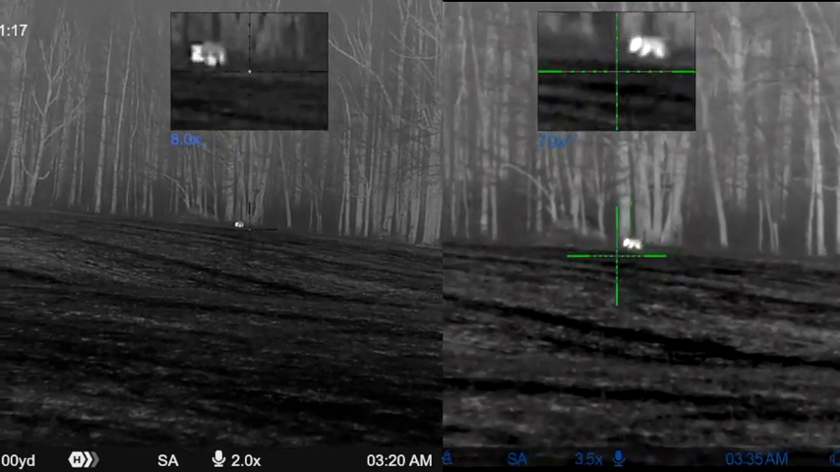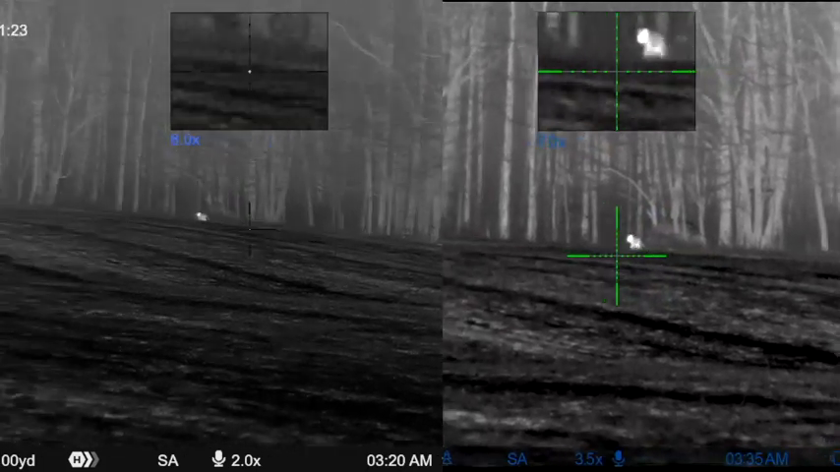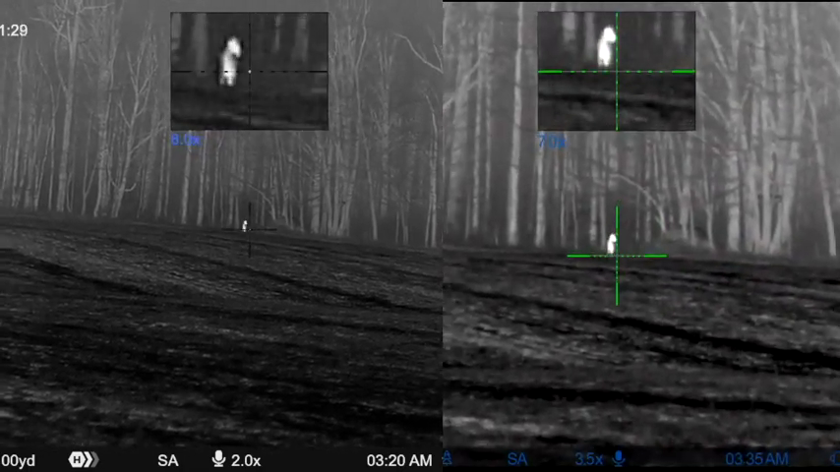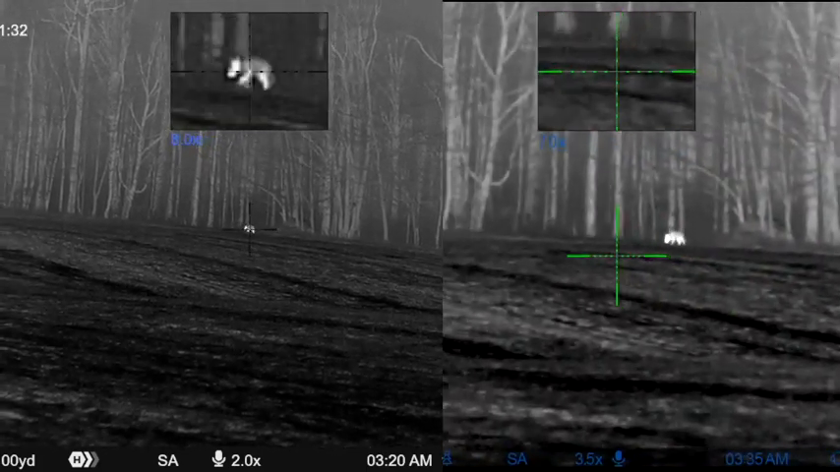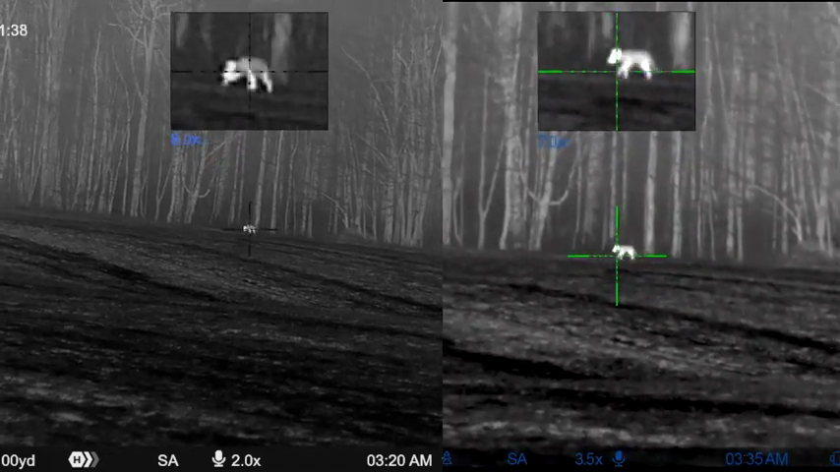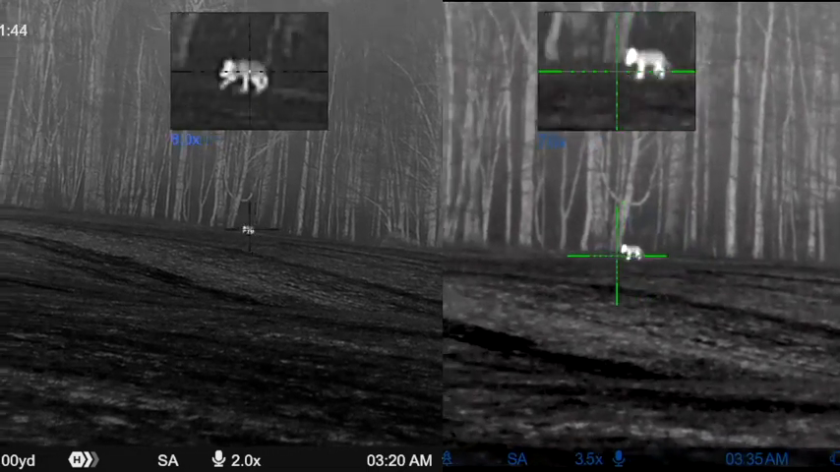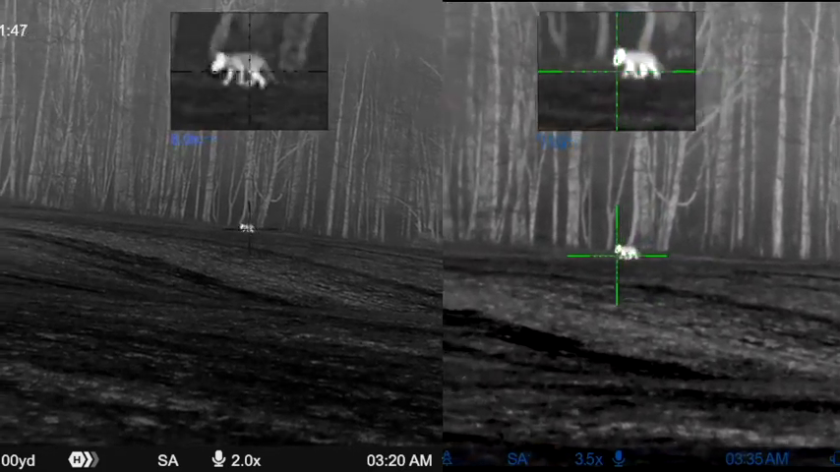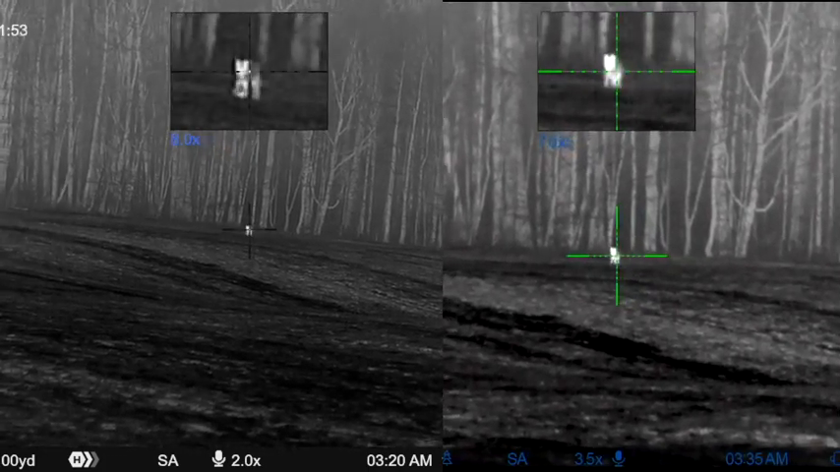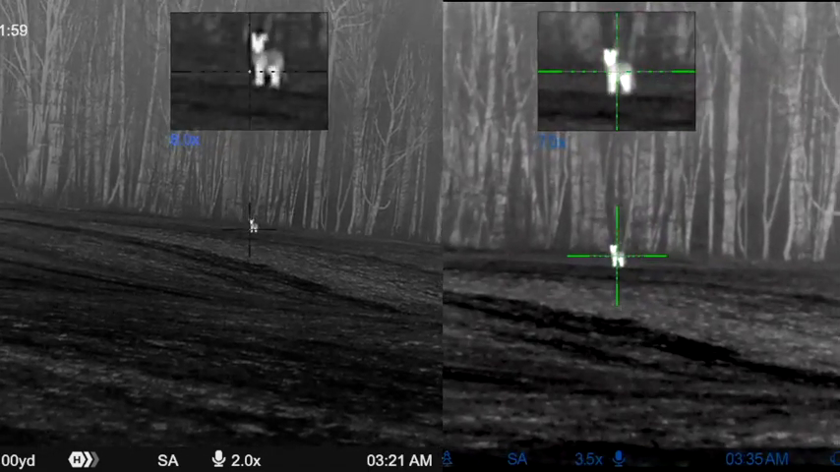Do I shoot? Right now or wait? Three, two, one.